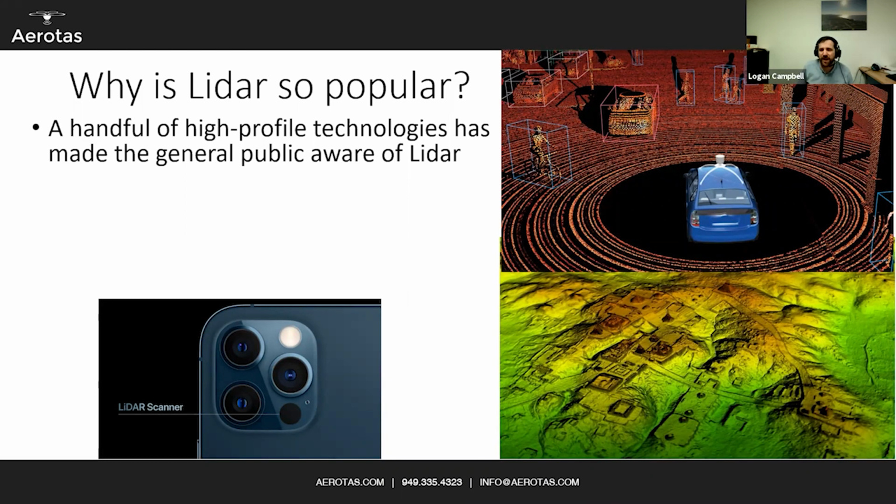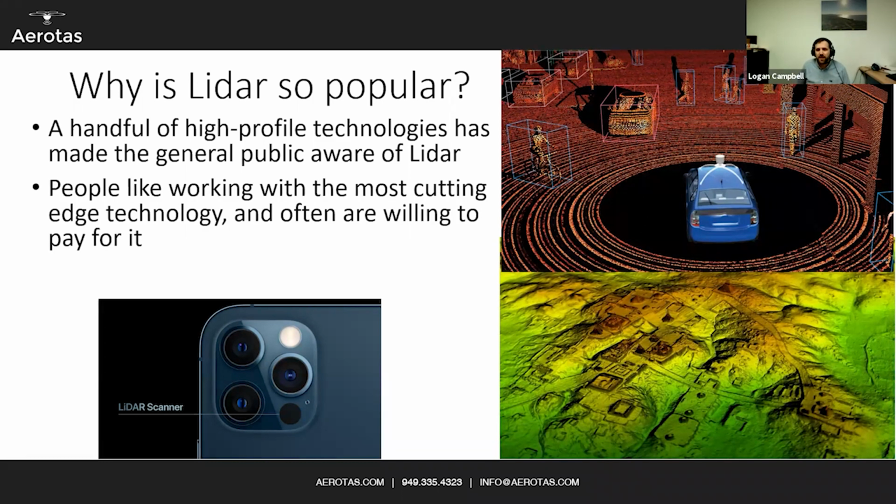Its range is only about 10 feet, whereas the drones that we're talking about should be going 200, 300, 400 feet in range and still get very, very high levels of accuracy and high enough point densities. So it's just one of those things that's making the public aware of it, even though it's not actually applicable for surveying. But really, a lot of people just want to work with the most cutting edge technology out there. They hear LiDAR. It is a cool sounding technology. It can do cool things like on your iPhone and cars and Mayan ruins.